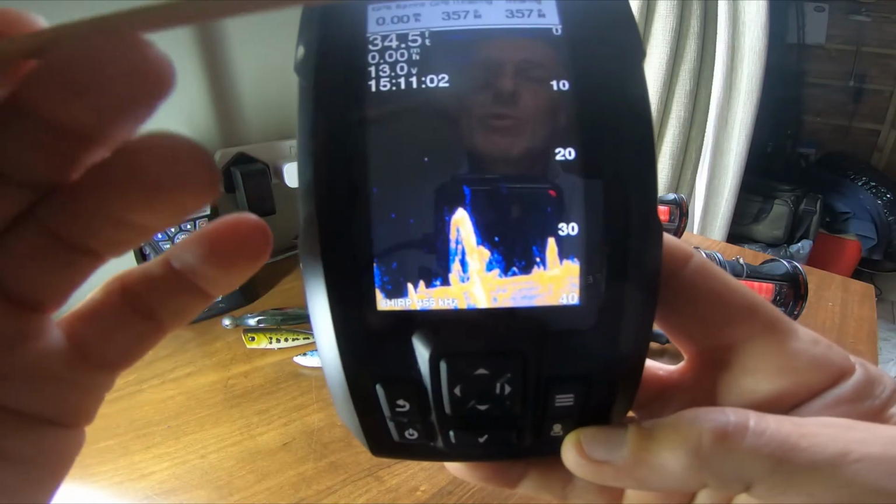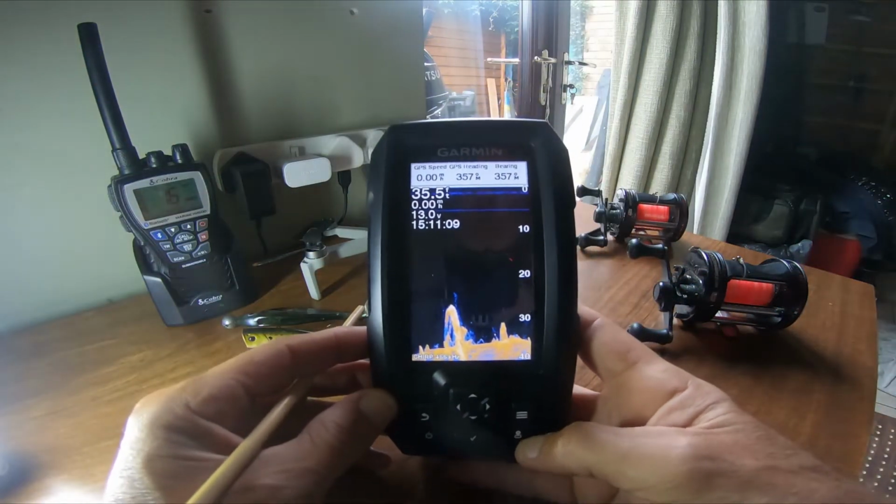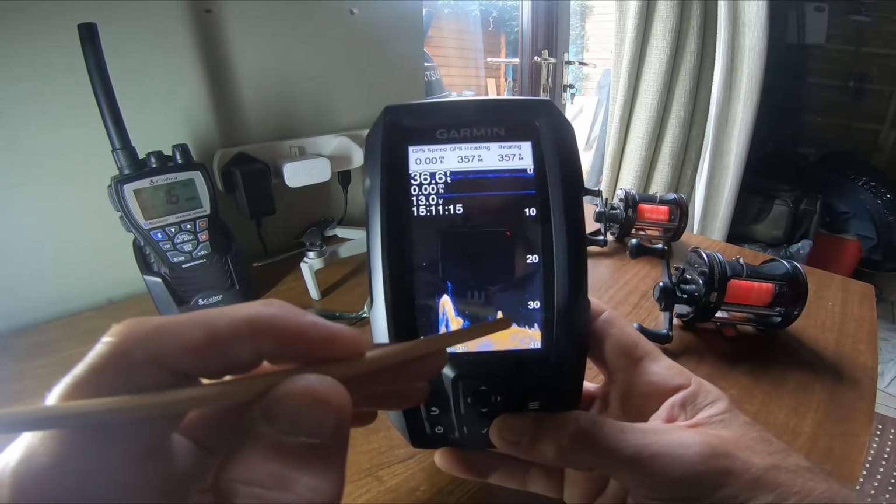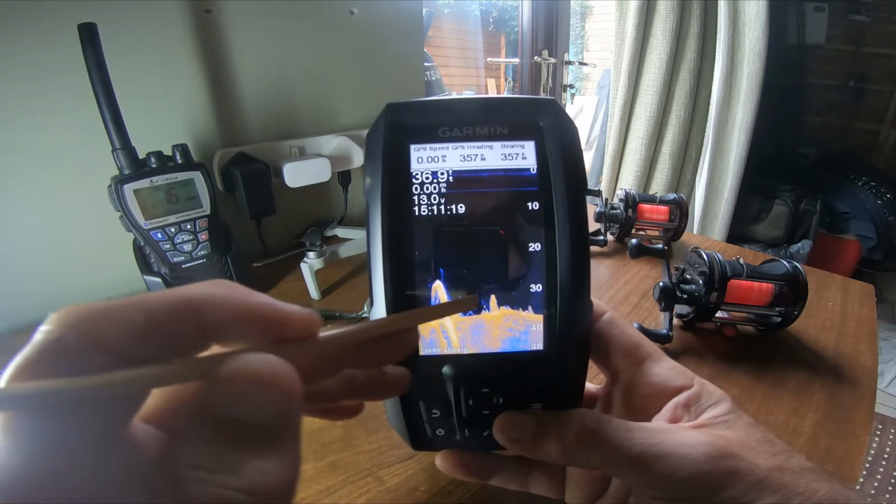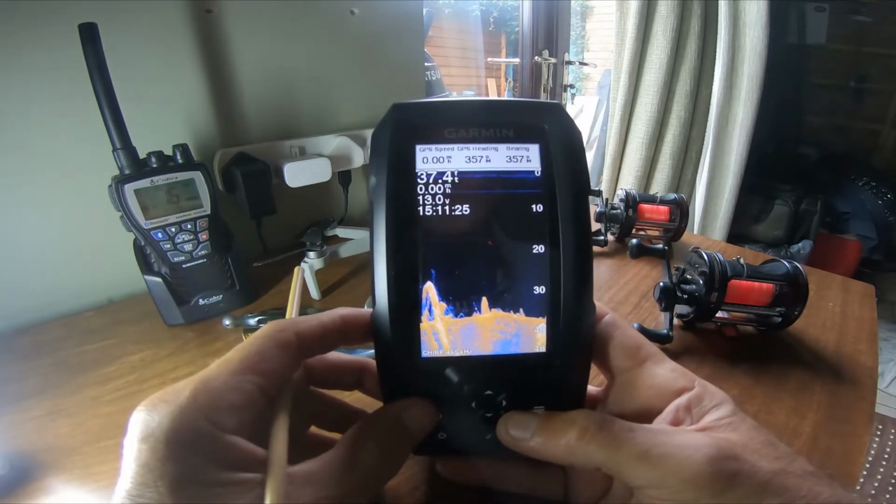So once we go to the side-by-side comparison, you'll see the difference. So the clear view is more, I feel, to give you the heads up on structure on the bottom, and to differentiate between, you know, shoals of fish and structure. So yeah, it has its uses, very much so. We'll go back to the main menu.